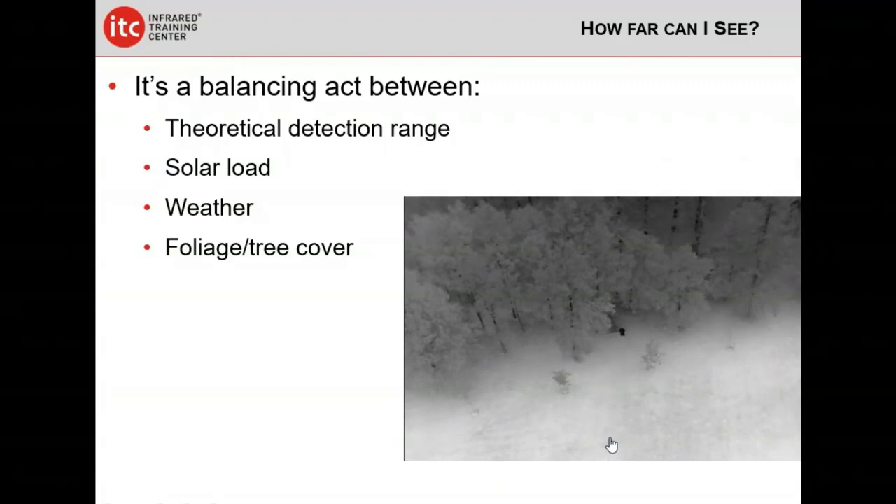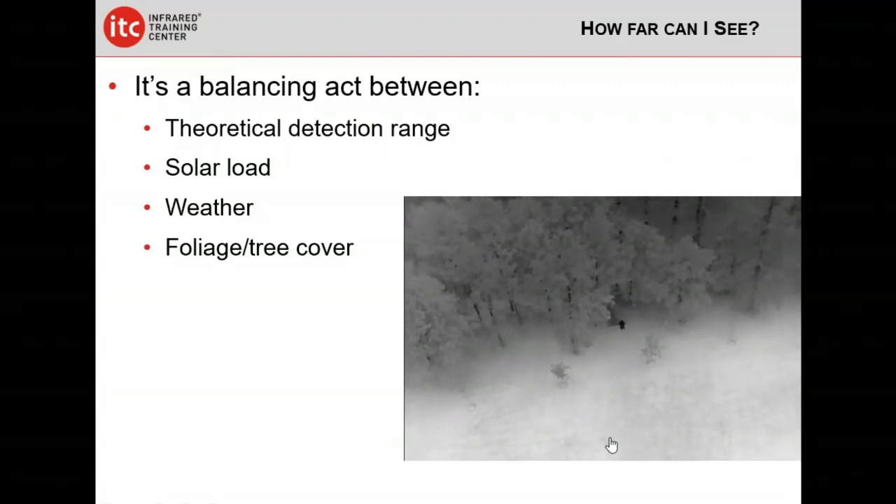And really what you'd want to do if you're trying to cover a wooded area or an intermittently wooded area is you'd want to do both. You'd want to fly a flight where you're looking straight down, and then you want to go back, change batteries, and fly a flight where you're looking at a flatter angle like this.